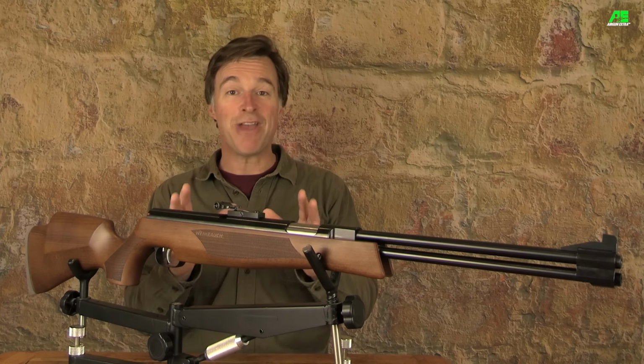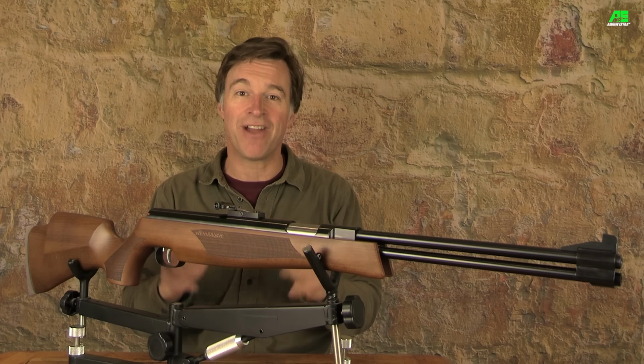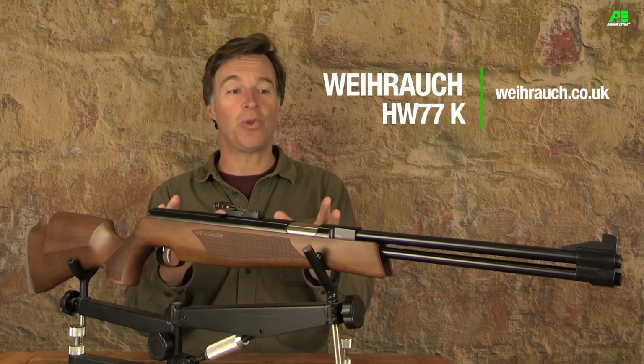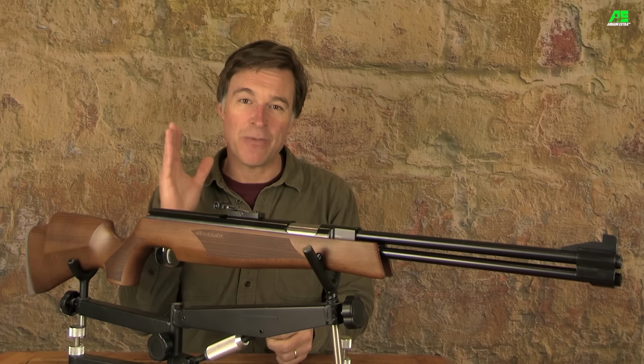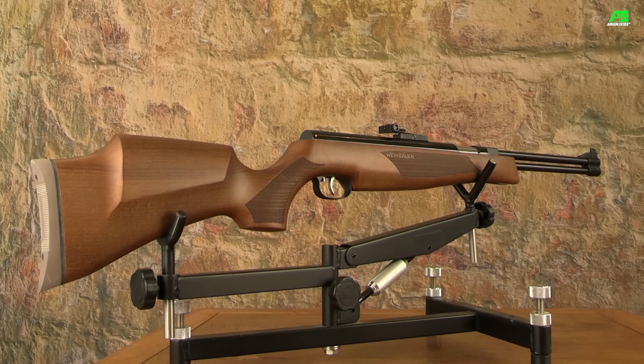The gun I have here is a genuine icon. It is the legendary Weihrauch HW77K. Now, I used to want this airgun when I was at school, and about 40 years on, it is still one of the best spring and piston airguns that money can buy. And that is because a rolling development program has kept it bang up to date.